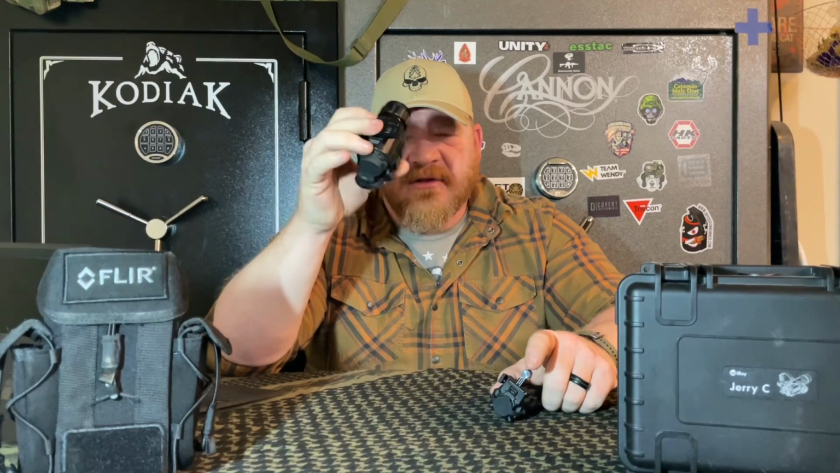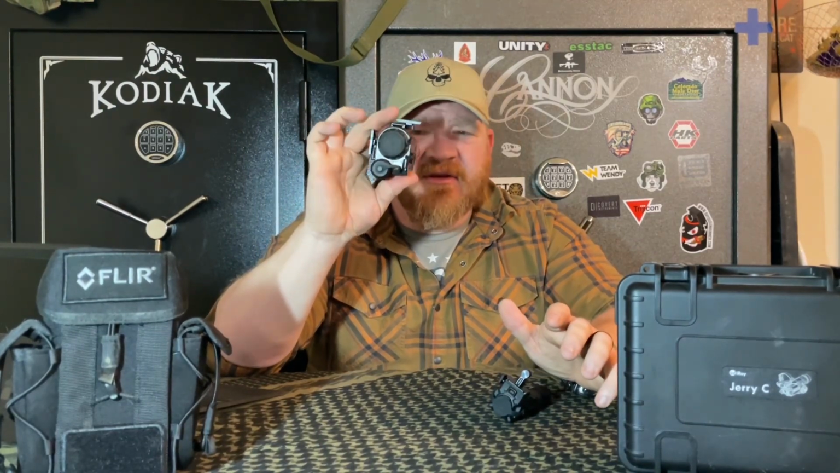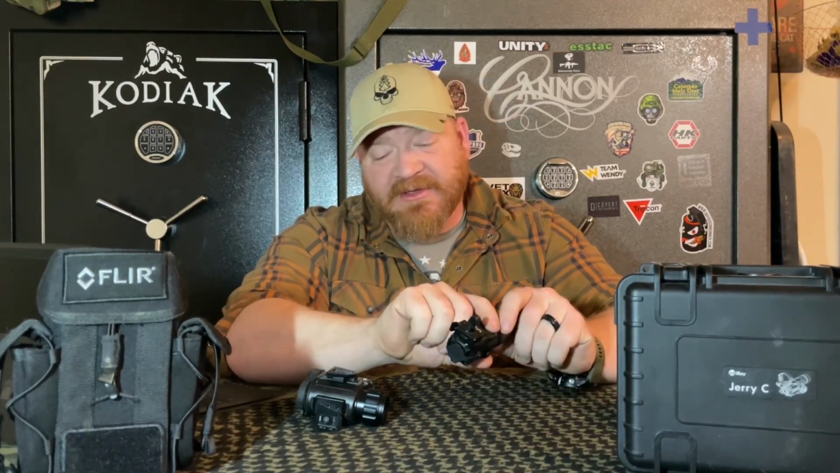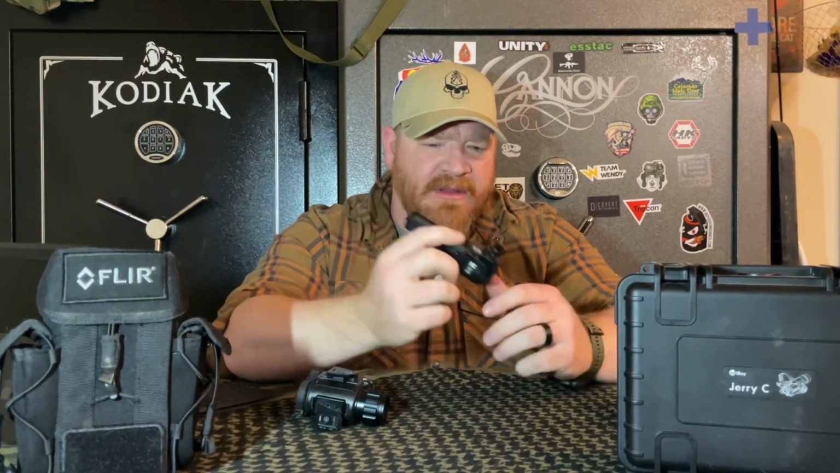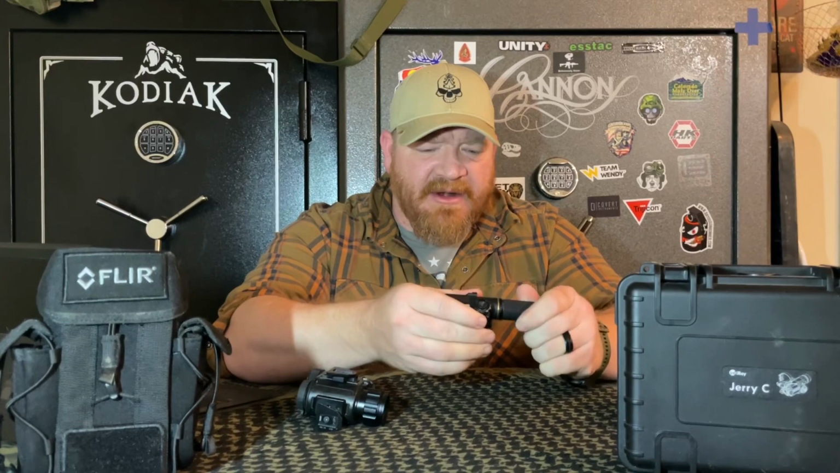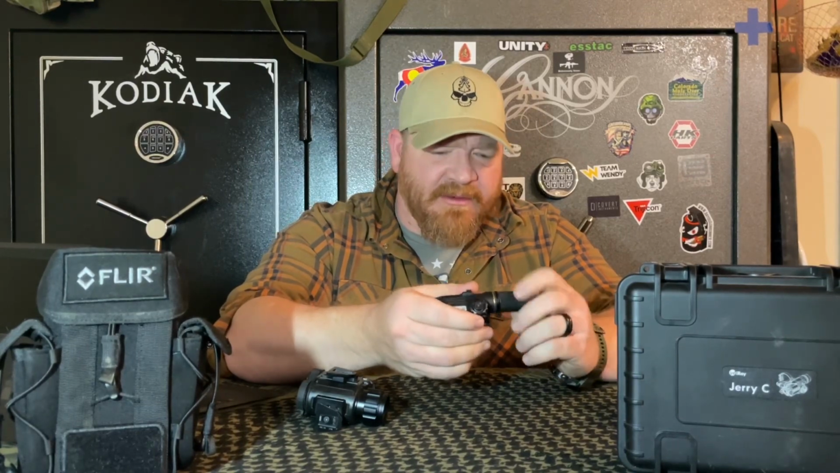Another negative side of things too here, the Flir breech, it's very large. Okay, it is the size of a monocular, so it is a standalone unit, which is nice, but that's also a downside to it, is that it is big, it is bulky, and it does take up room, and it will need its own spot on a bridge, just to be a standalone unit. Whereas the E-COTI, or the Jerry C rather, is fairly small, fairly compact. I happen to have the extended battery cap on it currently. I'll swap it out real quick.